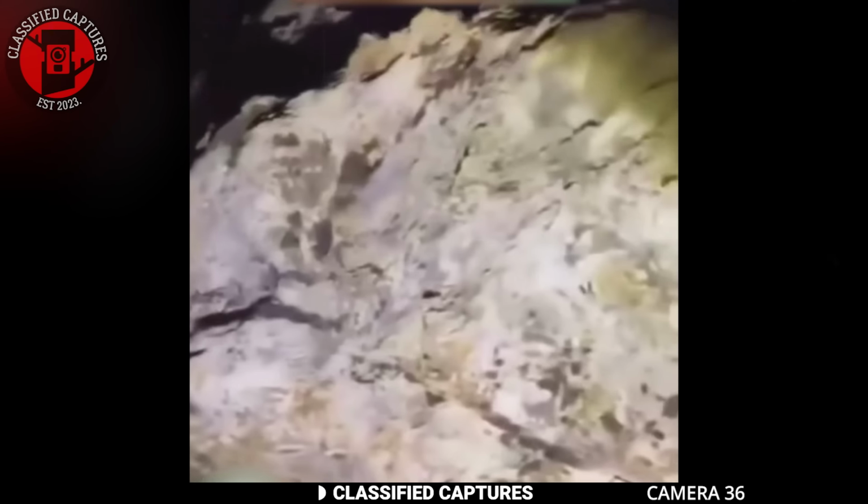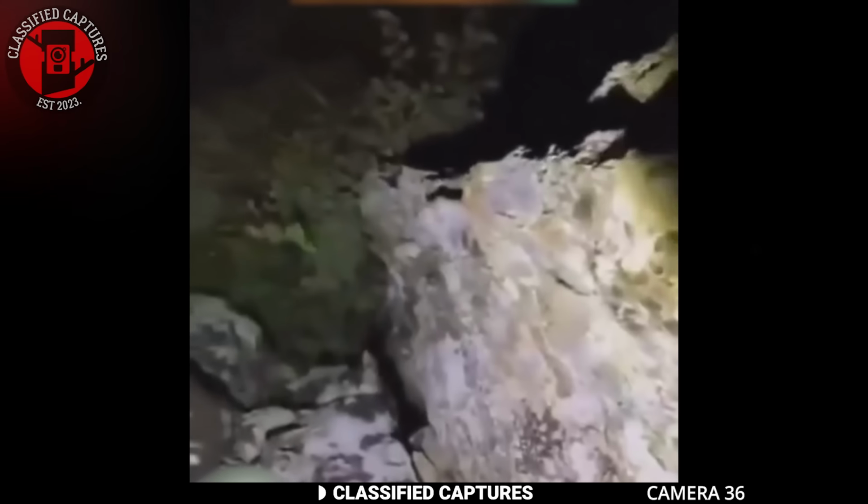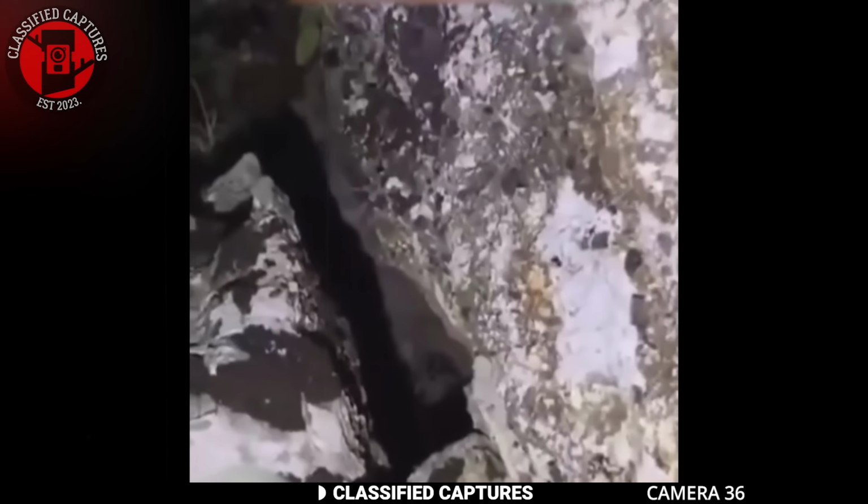As they approached a particular cave, their attention was drawn to something between the rocks. To their shock, they discovered a bug-eyed alien creature lurking in the shadows.